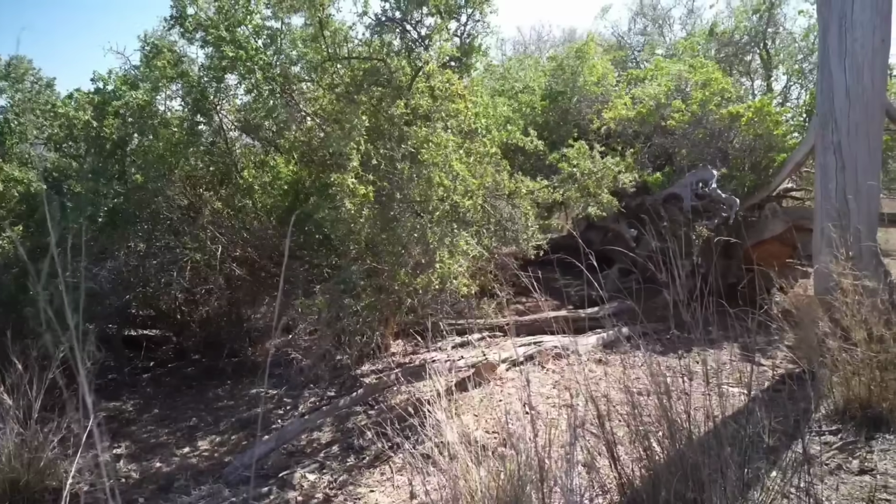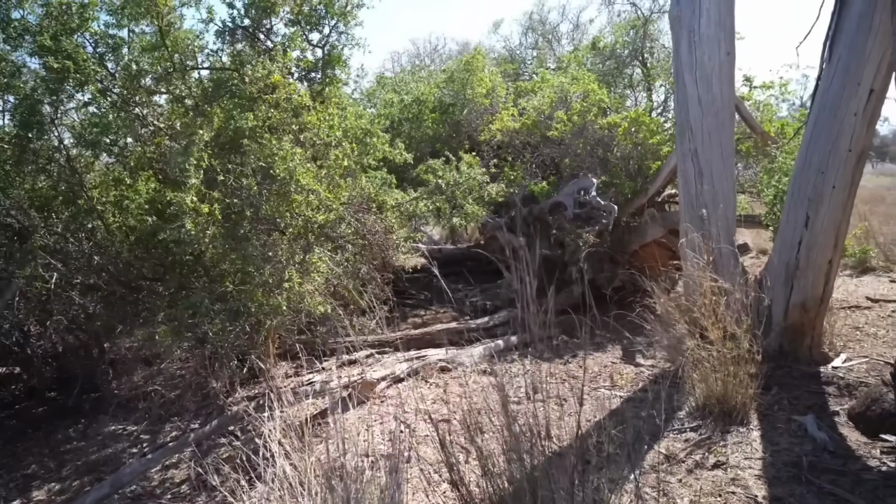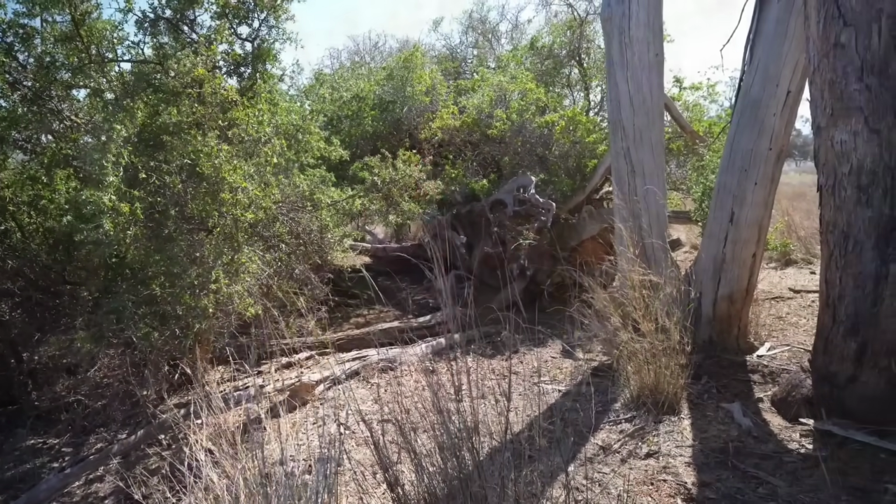I've just driven around this old fallen tree and a heap of big thorny bushes, and I thought, wow, lots of shade. Isn't that a good spot to find a pig? Quick look through the binoculars, very contrasty image, but I could make out hair in amongst those dark shadows.